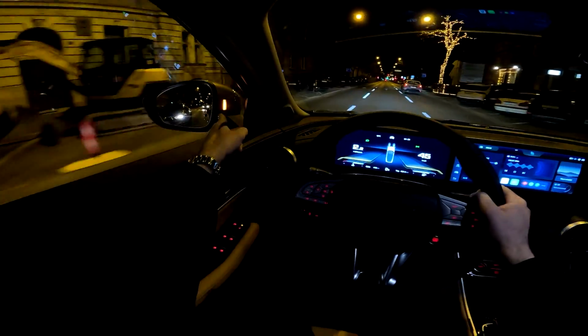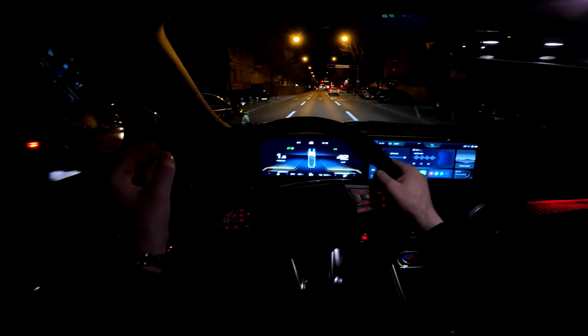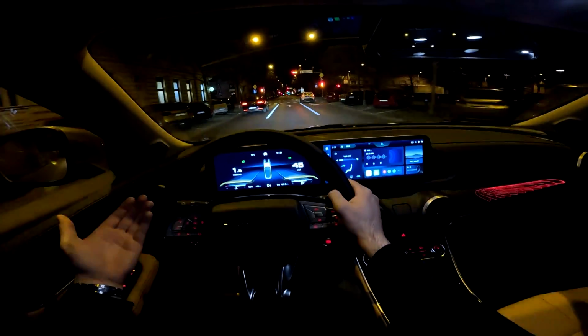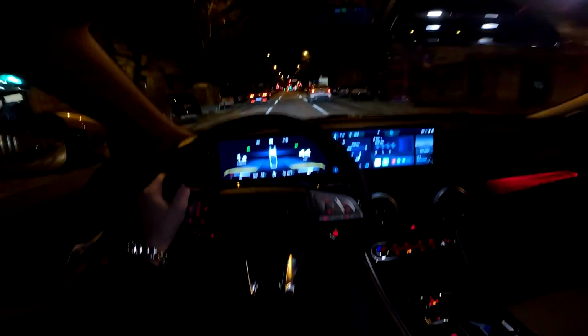And we also have the blind spot assist now, as you can see here. If I turn on the indicator, you have this beeping sound. You can turn it off. You can just have this flashing, or you can turn it off completely. So you can adjust that in the settings.